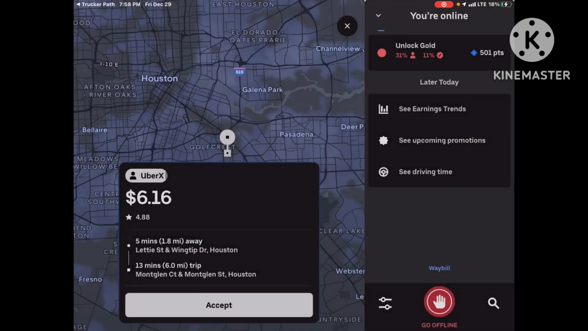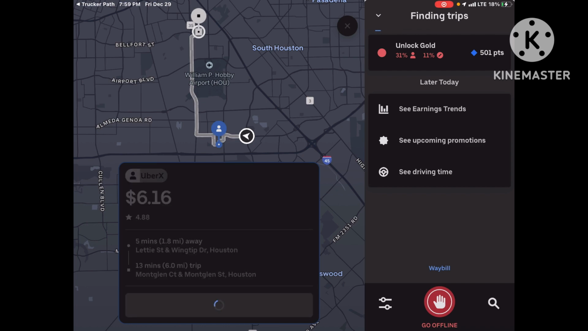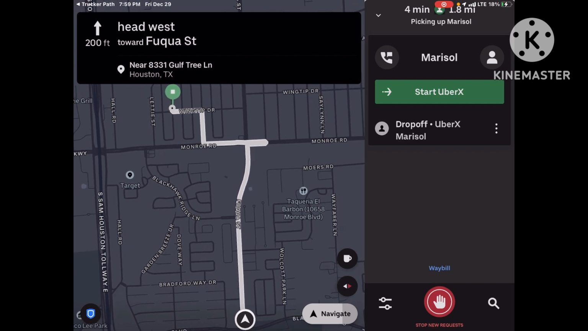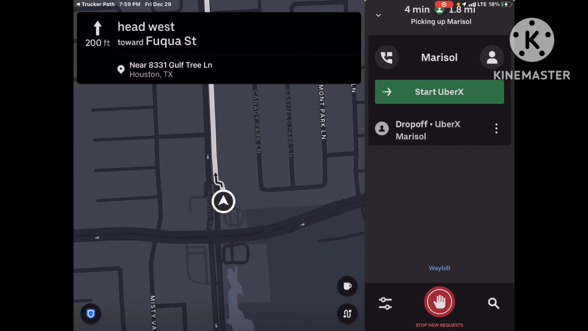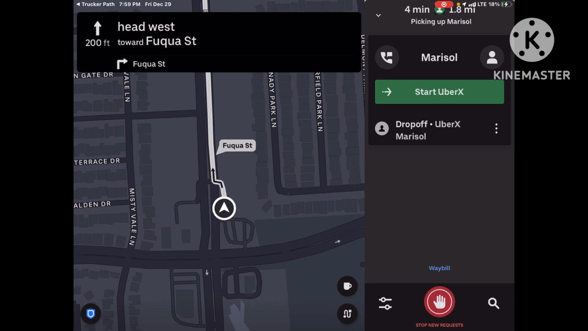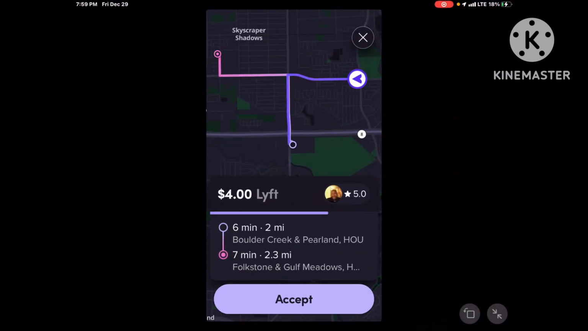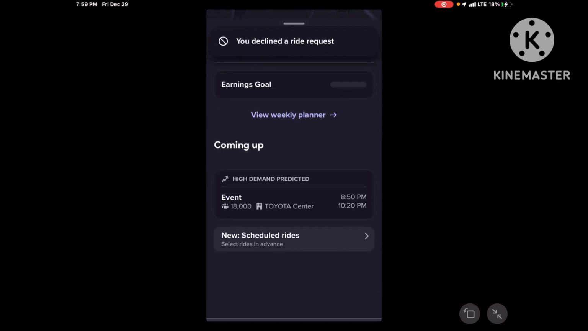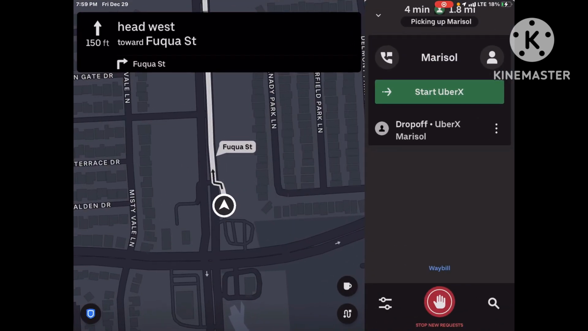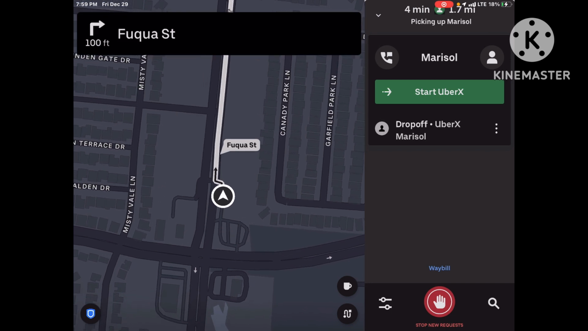Okay, what's this? UberX, Mount Glen. You know what? Let's go ahead and start the night, guys. Head to your pickup at 8331 Gulf Tree Lane. Let's go pick up Marisol and see how the night starts off for us. And look at that, now Lyft jumps in the action. $4, no, sorry. And you know how the trick goes, guys: turn that sucker off while we're running to go pick up Marisol. Let me go pick her up and take her where she needs to go. Turn right on Fuqua Street.